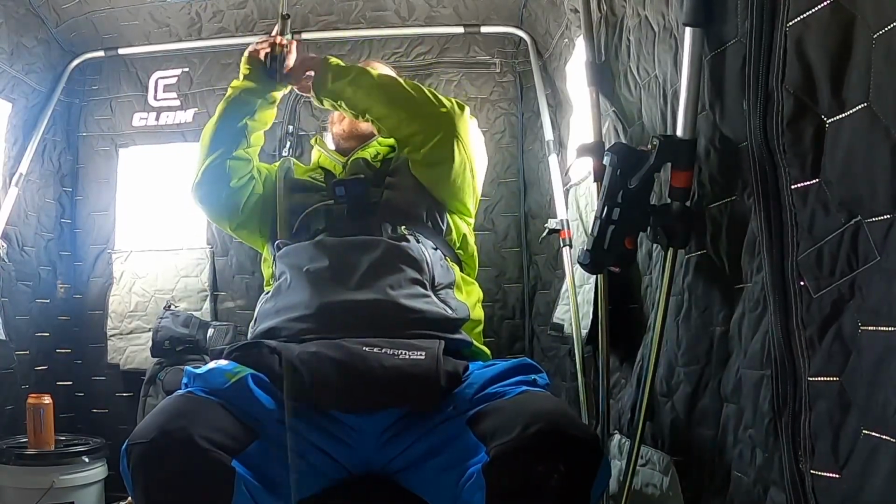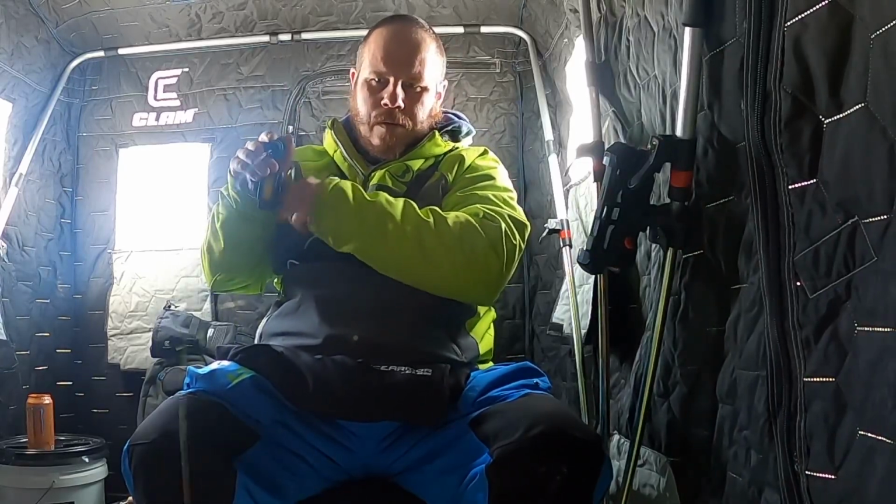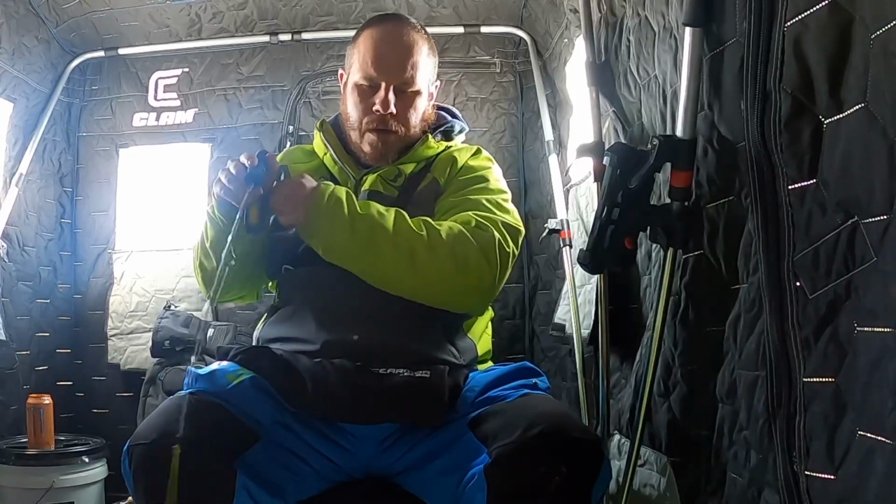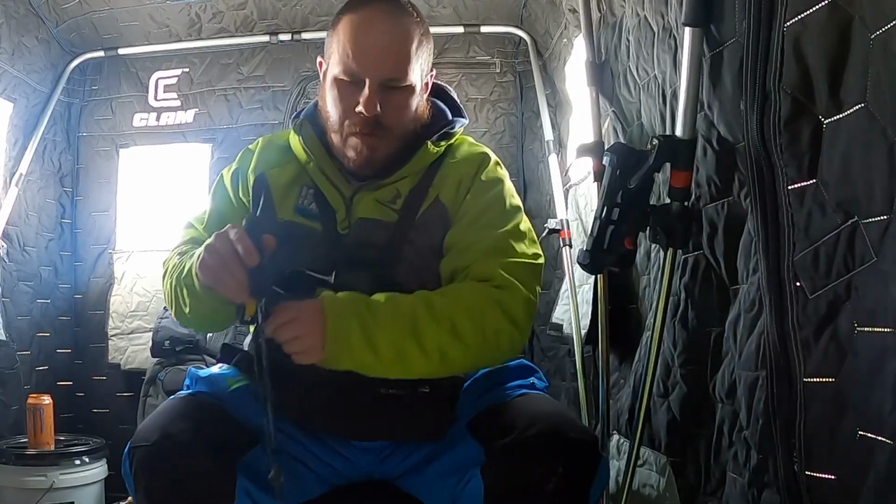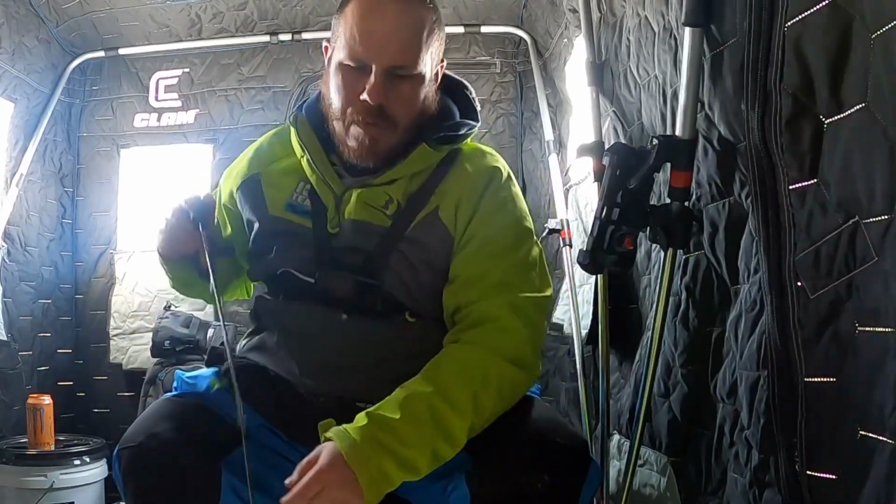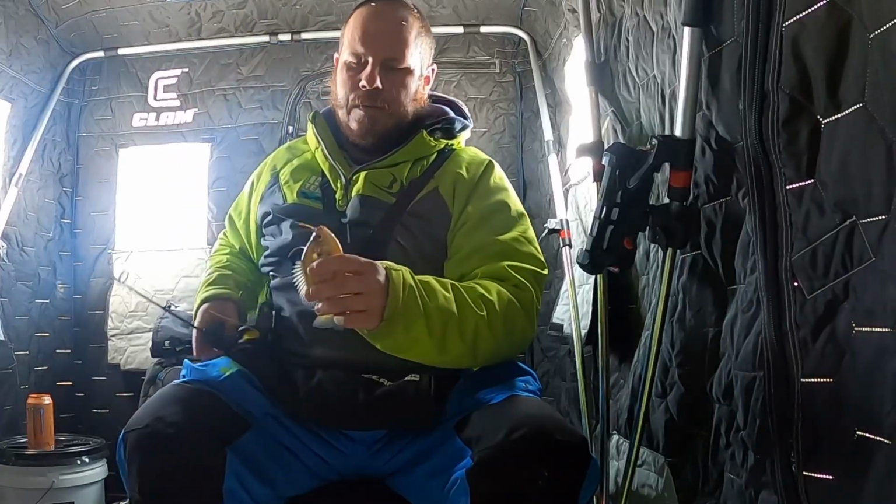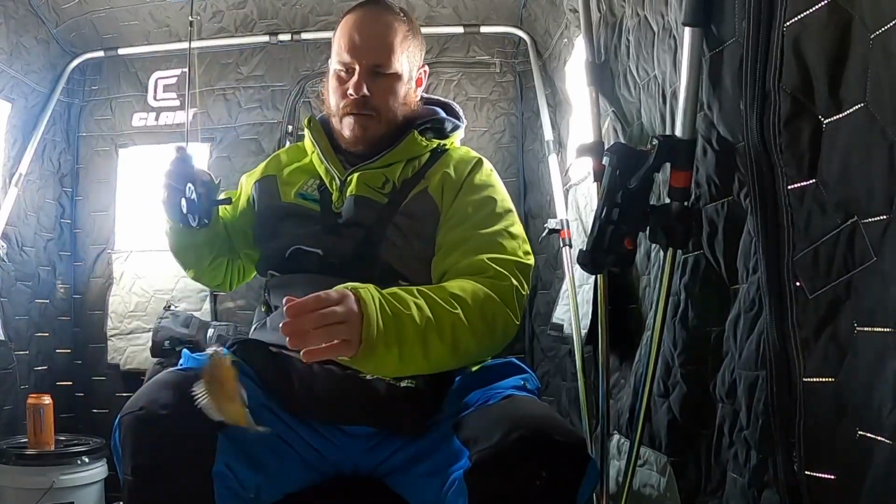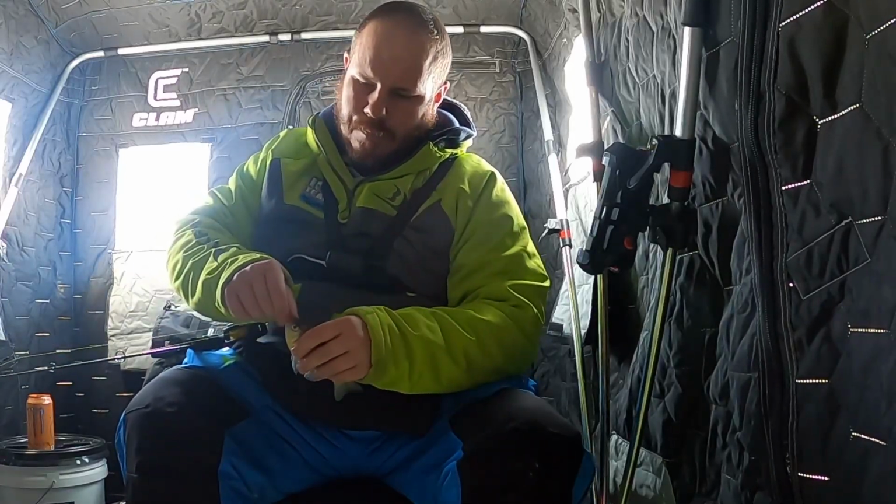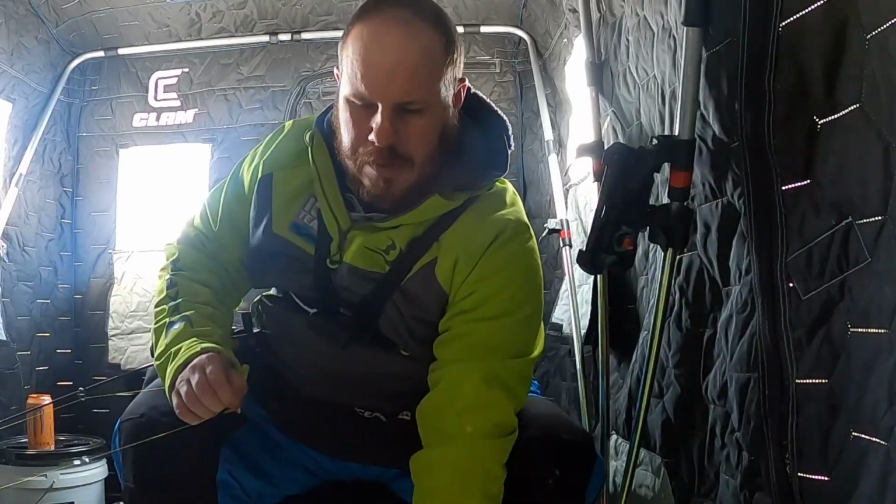Got him. There we go. Ooh, he's got a little bit of shoulders on him. Not much. Oh, it's just a little bluegill. There we go. Just a little guy here. Nothing too crazy. We're gonna release him here.